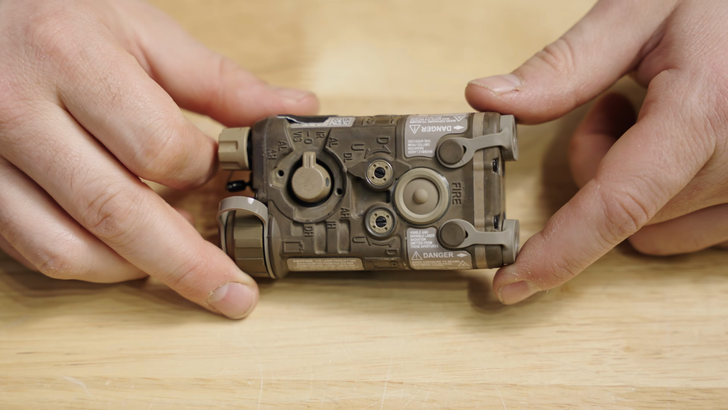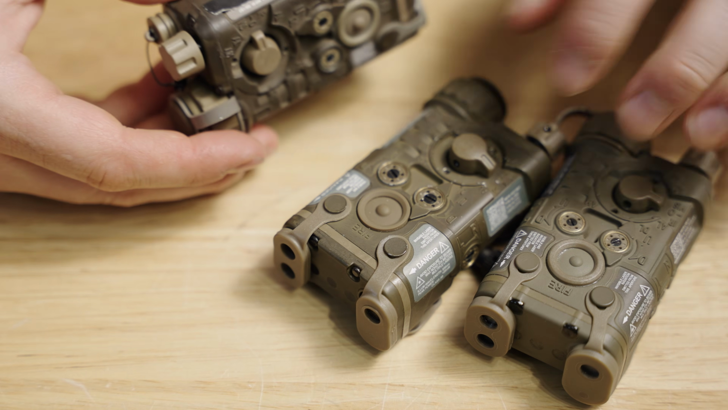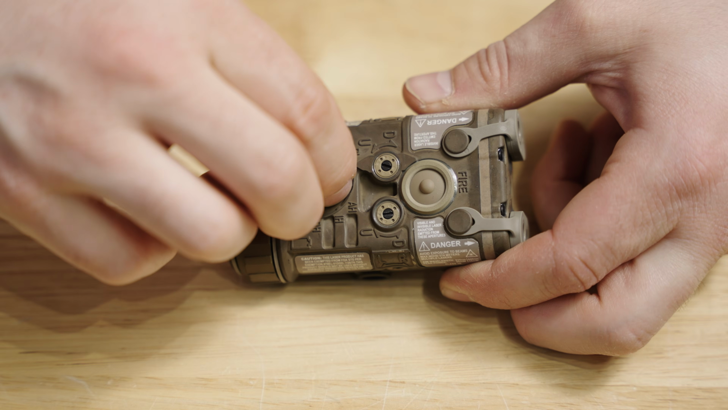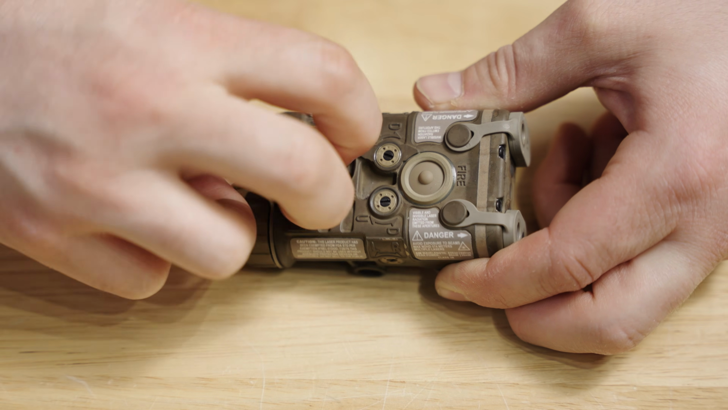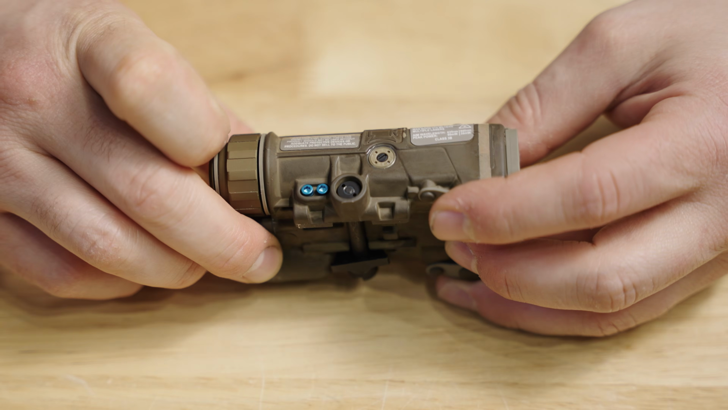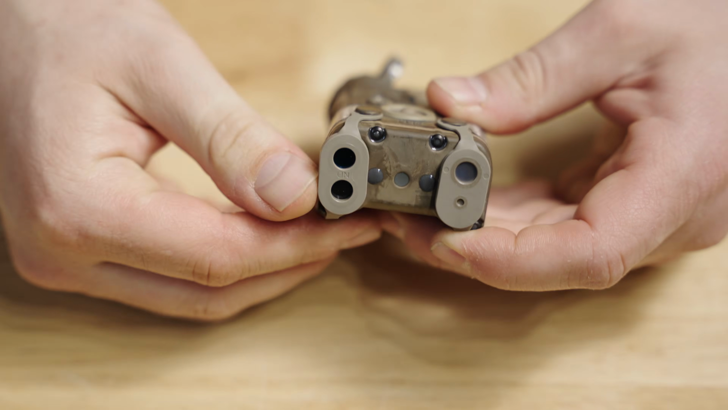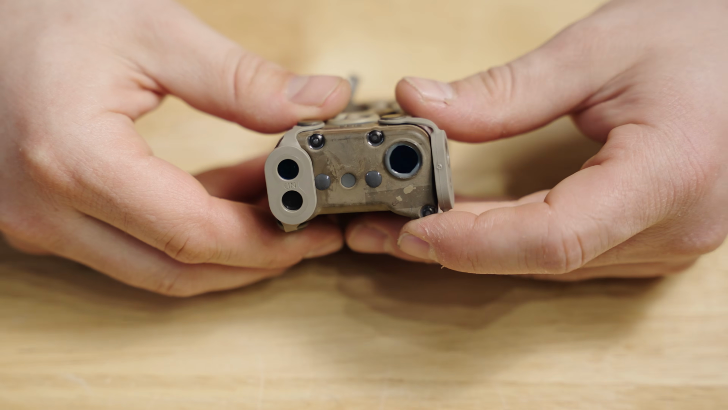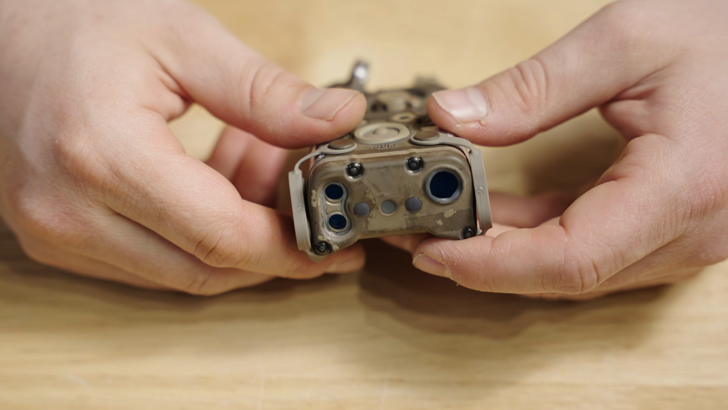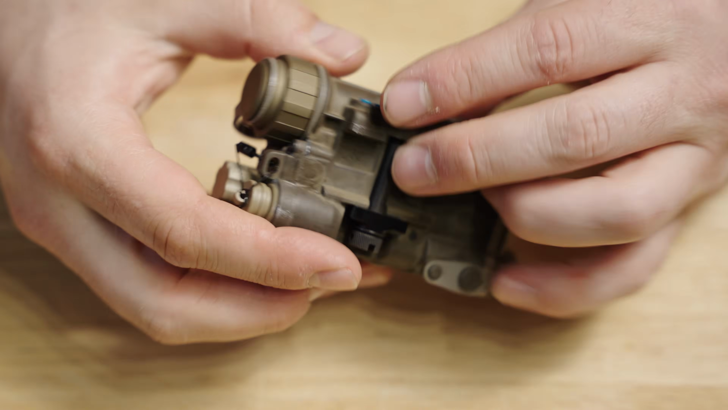So it's going to represent not only the real deal, because it is the real deal, but it's also going to represent the clones, because those clones are super accurate and the controls are the same. So you have your selector dial on top, nice and tactile. Your adjustments for both the illuminator and the lasers are these very, very small screws. On the front, you have your stacked vis and IR laser, and then you have your illuminator with the diffuser included. So this is the real L3 for those that are wondering if it's the clone or the real one. Based on that epoxy, it is the real deal.